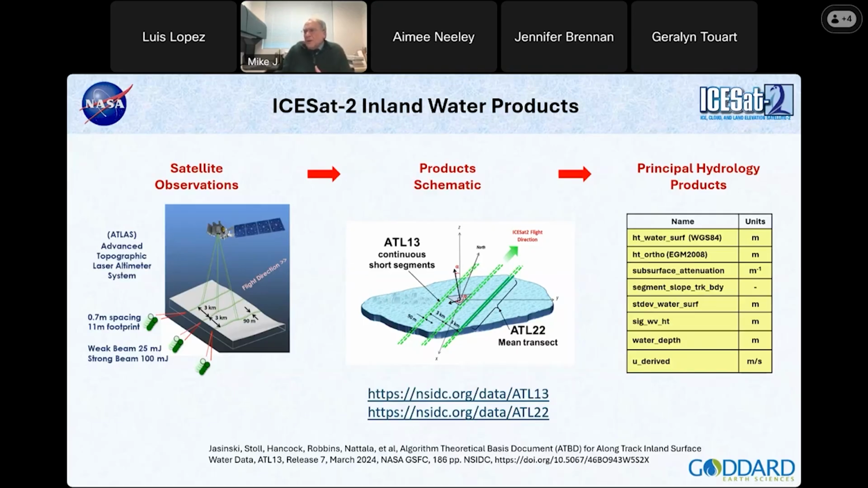The principal hydrology product, there are dozens and dozens of products that come out of these intermediate products, but the principal hydrology products are the water surface height in both orthometric and, I lost the word, with respect to the ellipsoid and with respect to the geoid. So the orthometric products would be the EGM 2008, and the ellipsoidal products would be the WGS 84. I'm going backwards. Sorry.